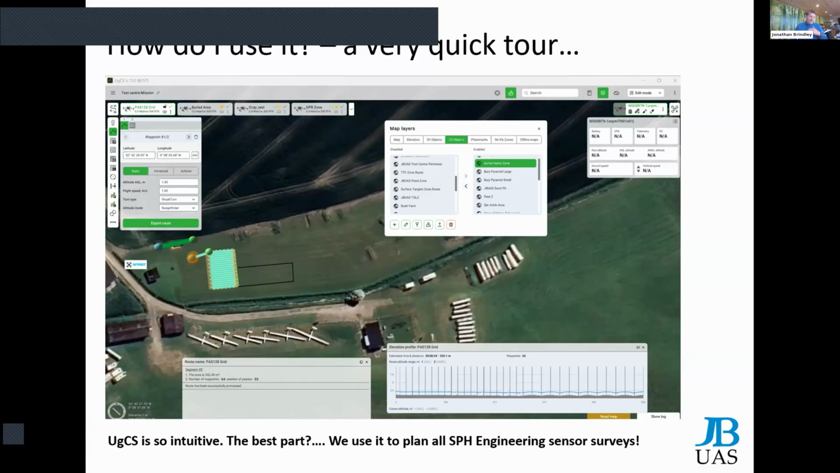But I use it. The great thing about this is we use this as part of this system, so it's like you're getting the best in class in terms of mission planning, and then you're able to do your mission really easily.